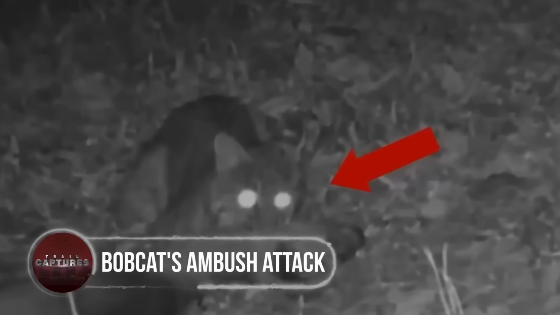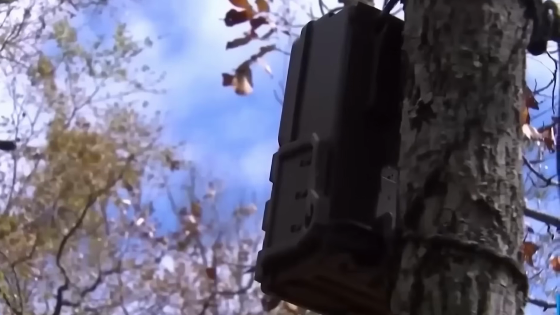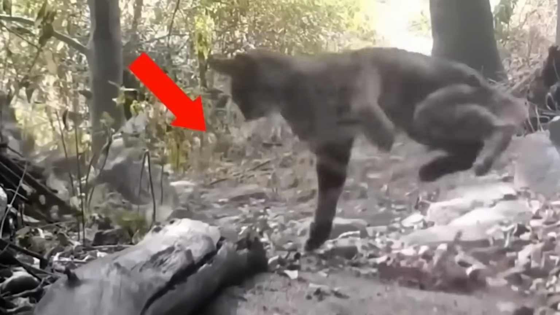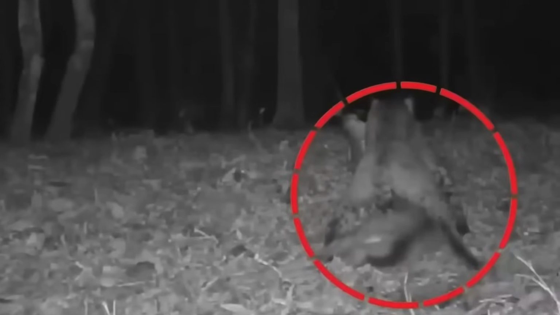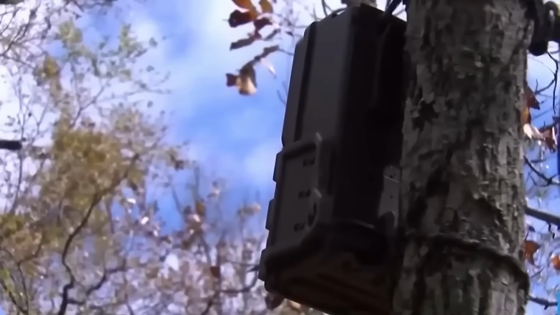Bobcat's ambush attack. A man from Pulaski County set up a trail camera in his backyard and was shocked to discover a series of pictures showing a heart-wrenching attack. A bobcat stealthily ambushed a defenseless doe during the dark hours of the night. The mighty predator, despite being smaller than its prey, displayed its hunting prowess. With a swift leap and a lethal bite to the neck, the doe met a tragic end. Nature's relentless cycle played out before the trail camera, capturing the stark reality of survival in the wild.